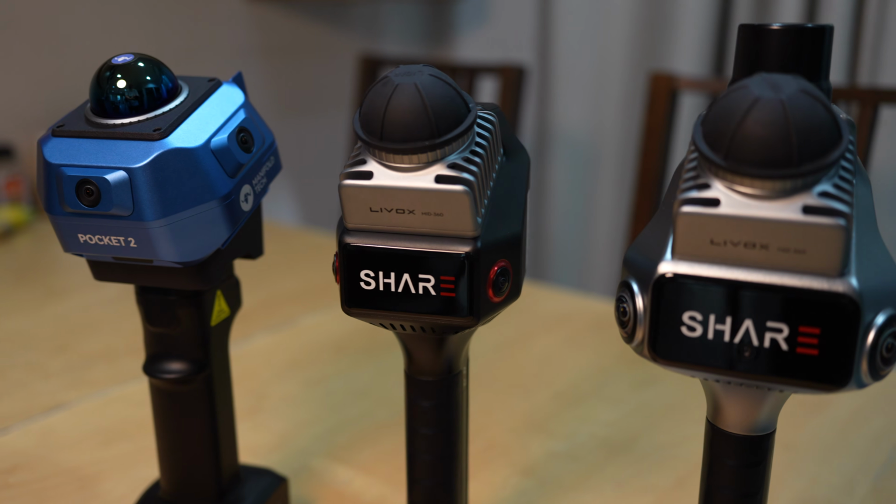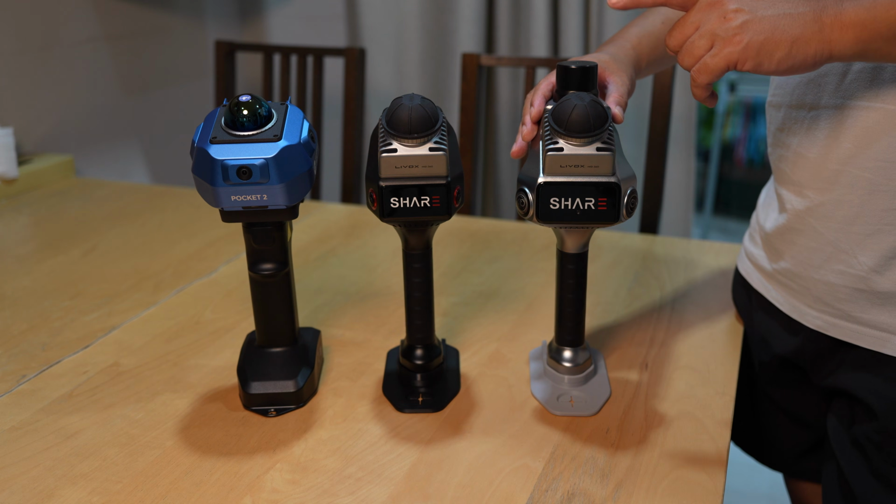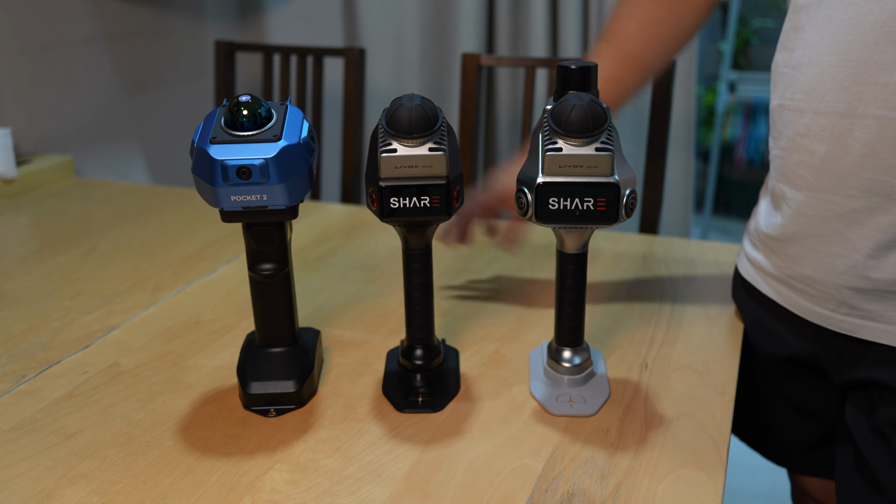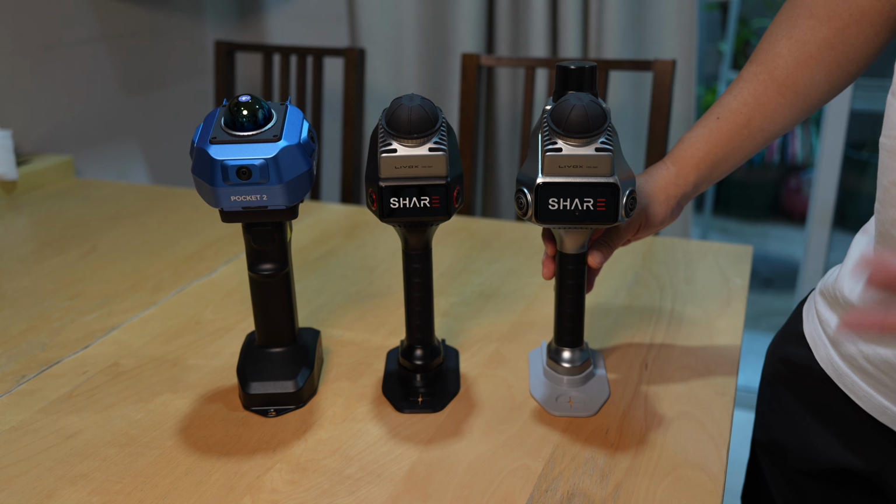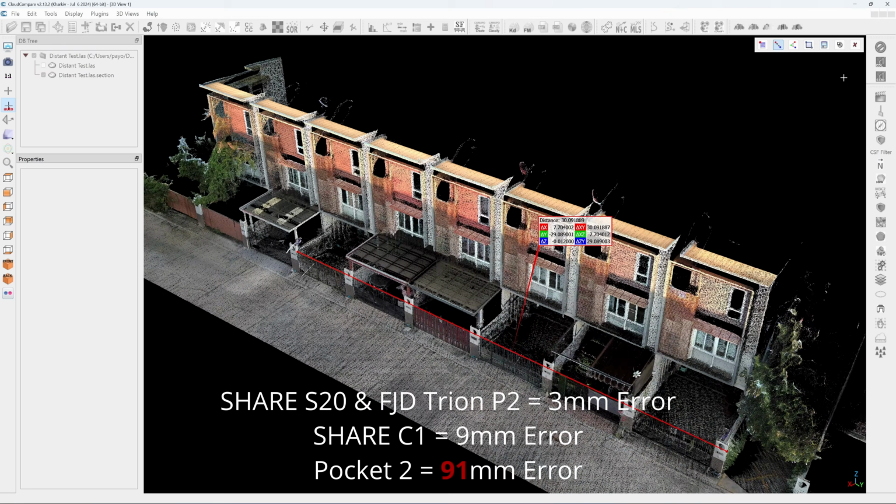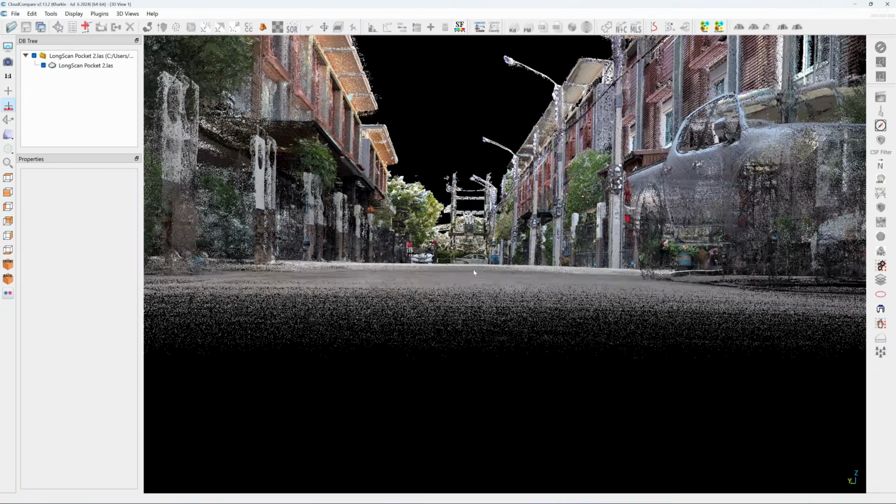Hey everyone, in today's video, I'll be testing out 3 different LiDAR scanners. We have got the SHARE S20, the SHARE C1, and the Manifold Tech Pocket 2, which I already tested in last week's video. Manifold Tech has disabled the accuracy setting in favor of speed, which makes no sense to me. So in this test, I will re-enable it and run the scan again. Accuracy isn't negotiable. No LiDAR scanner should ever let you sacrifice it just to save time.